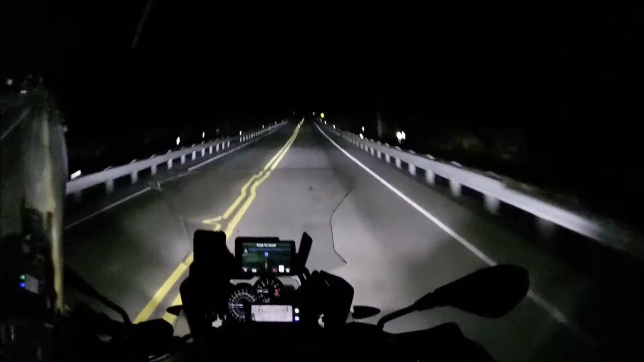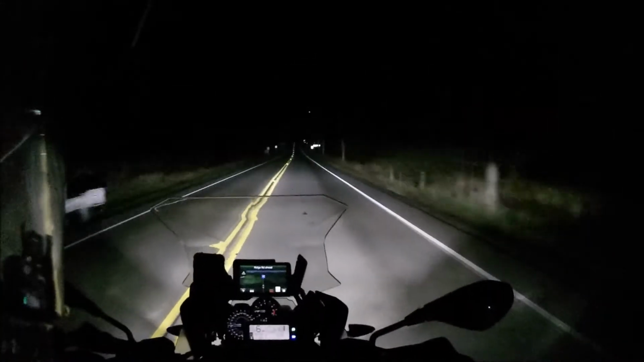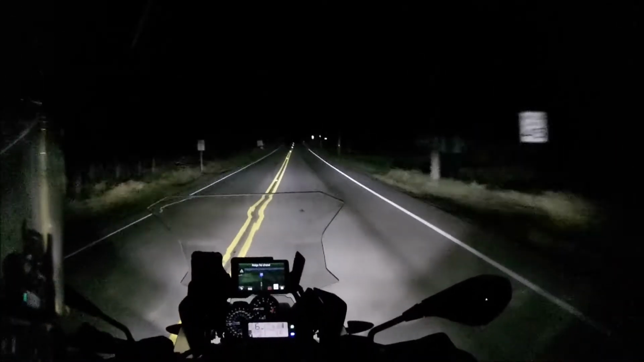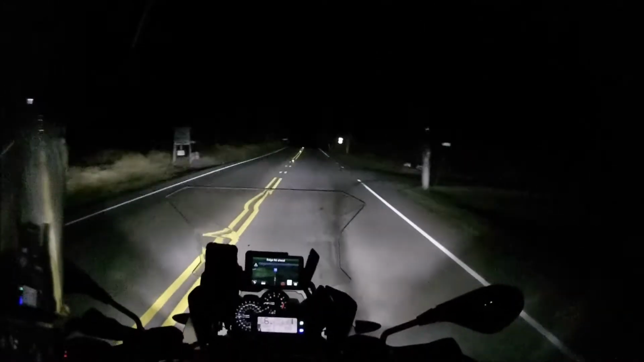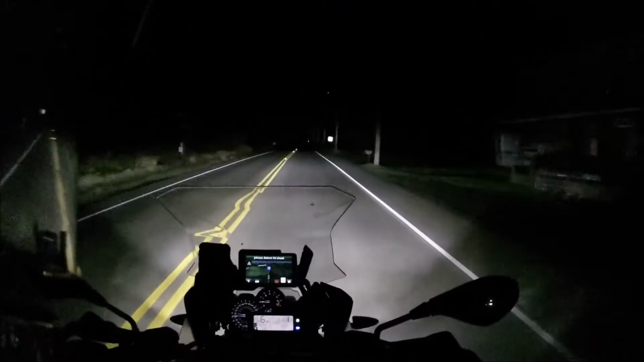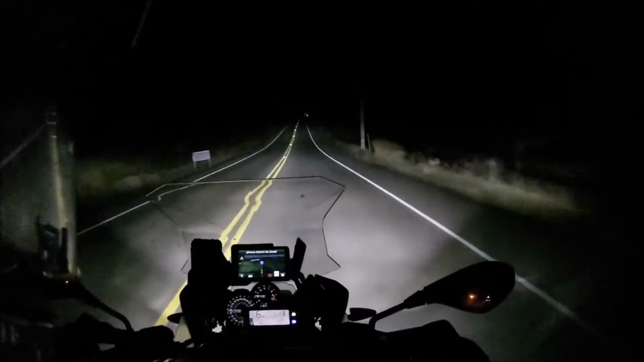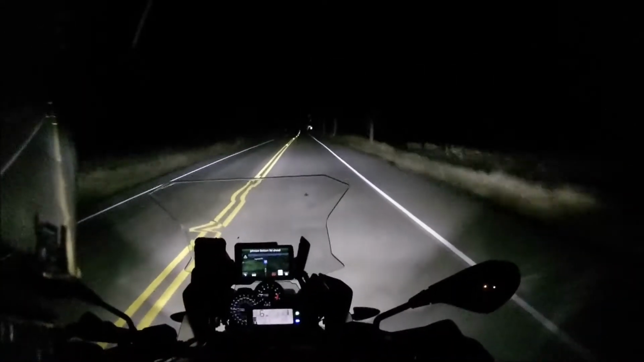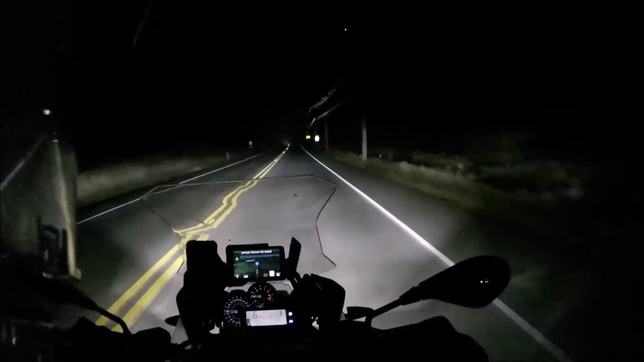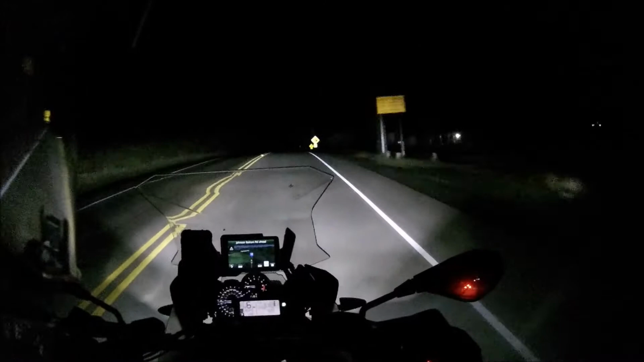And as you can see, the GS, this is the Adventure for y'all that are new, with the auxiliary lighting, lights things up pretty well, and that LED headlight on this thing is awesome. And the wind protection is good enough that I'm not freezing here. I got my coat set on low, and I'm fine. Up to 32 degrees now.